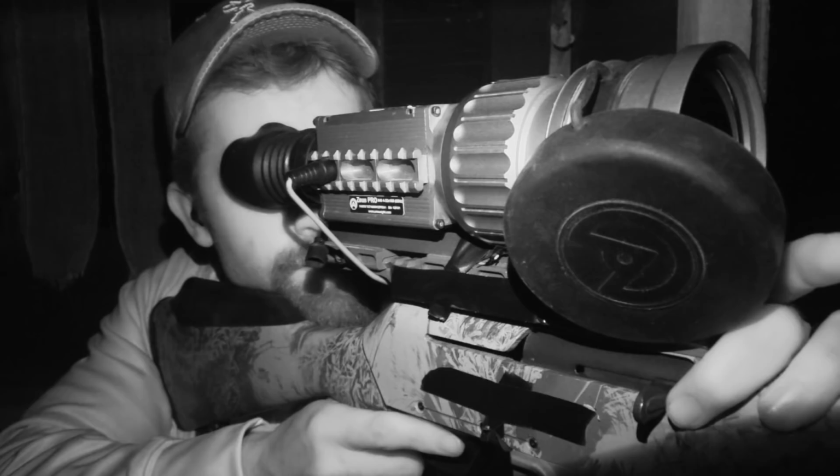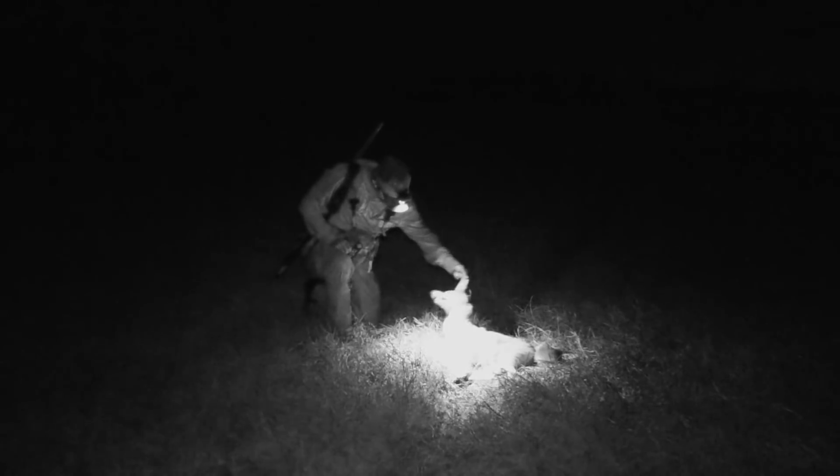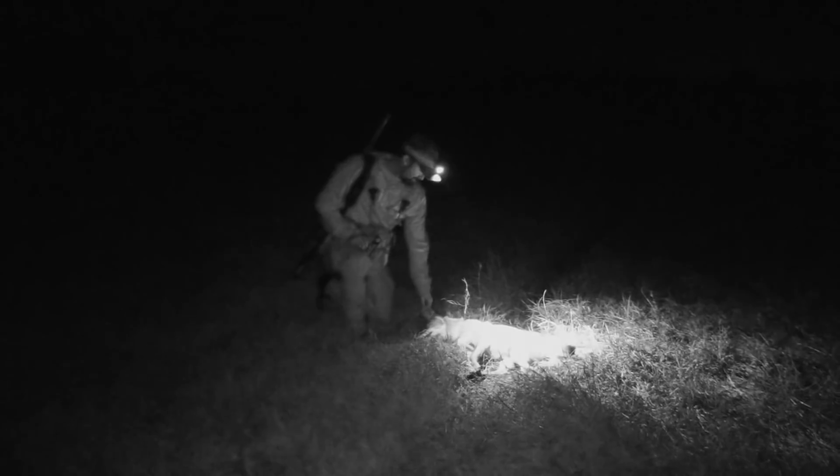Lane was scanning and happened to see a coyote, so we did the old switcheroo. This blind's not all that big, but we did a little dance, switched up, and popped the coyote. So let's go get him and then head to T1 and see if we can get one more hog before the hunt's over. Dropped in his tracks, man. First one on the ground. That thermal is just amazing.